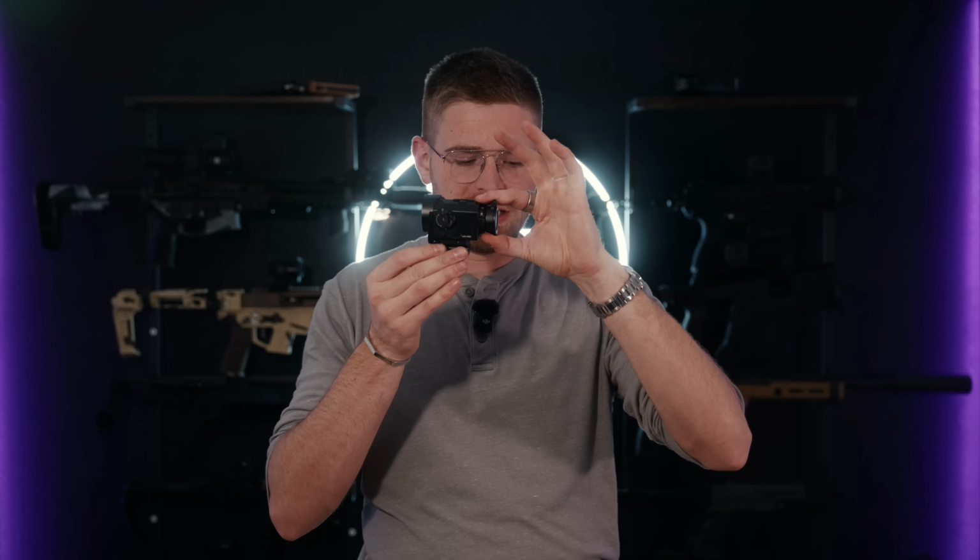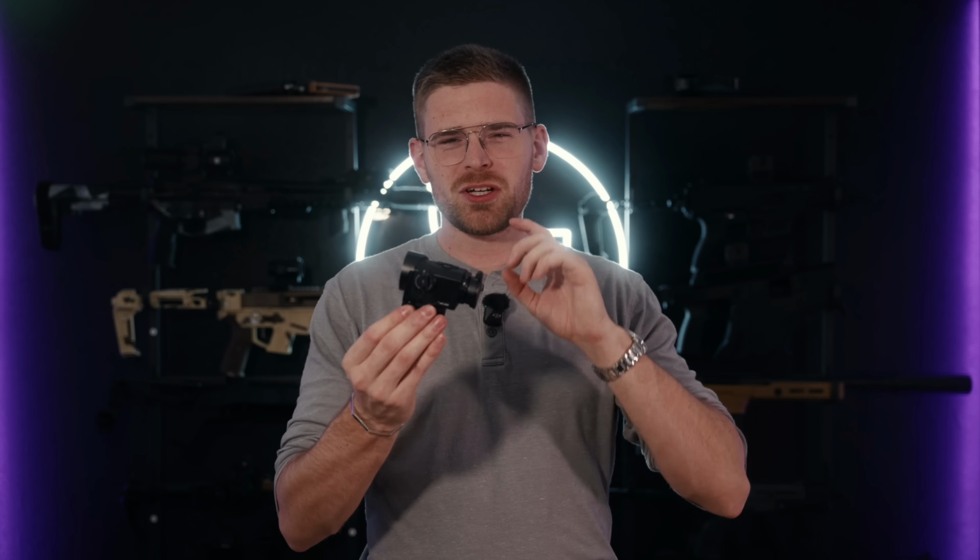So for the lenses, the 19mm lens has a 1X to 6X, which I will show you guys the perspectives here in a minute, whereas the 25mm lens is a 1.6X to 9.6X. And I'm going to show you guys what that would look like in real life before we move on.